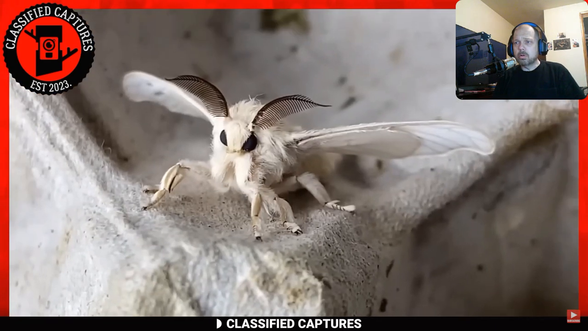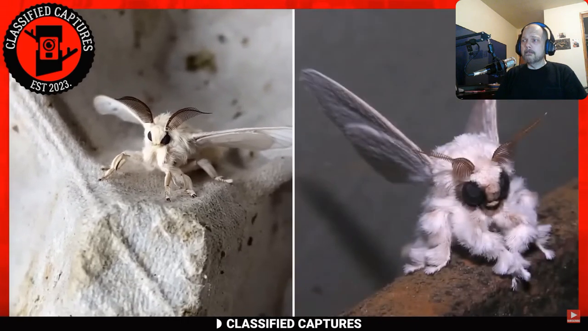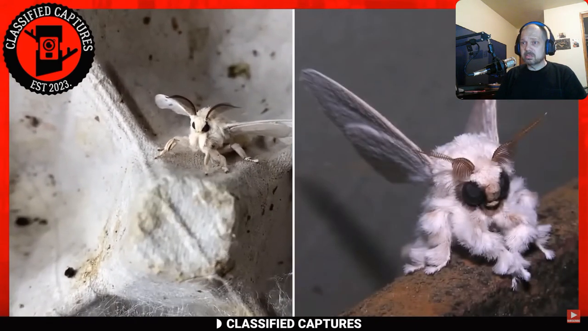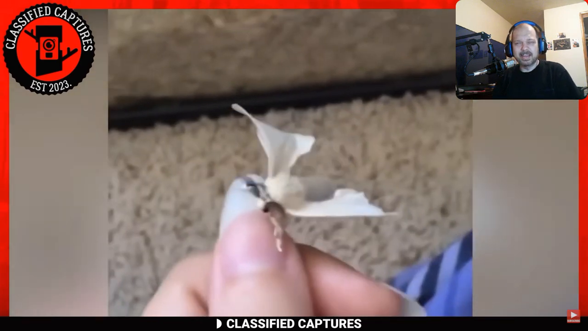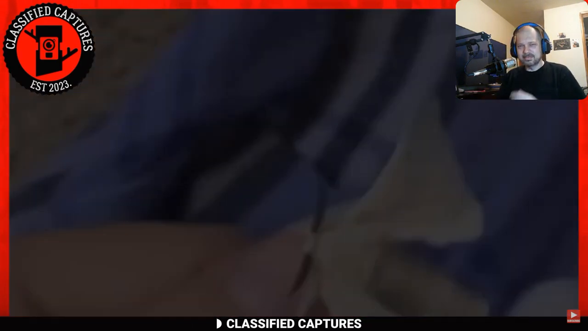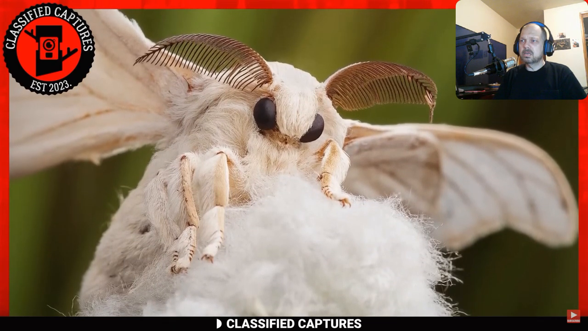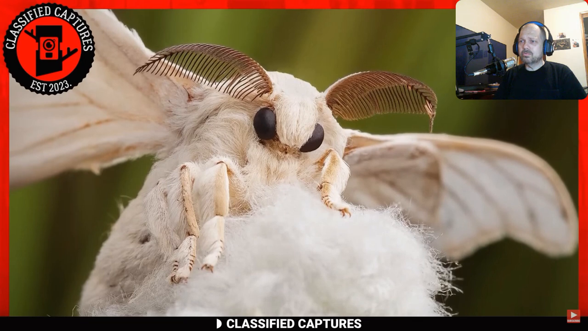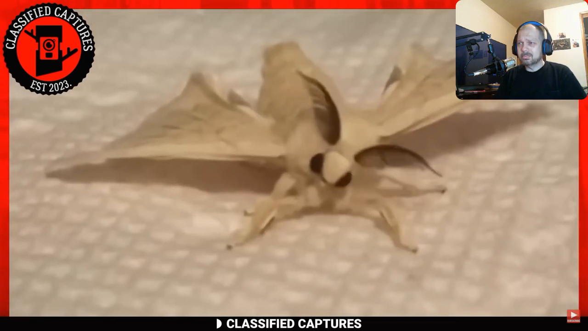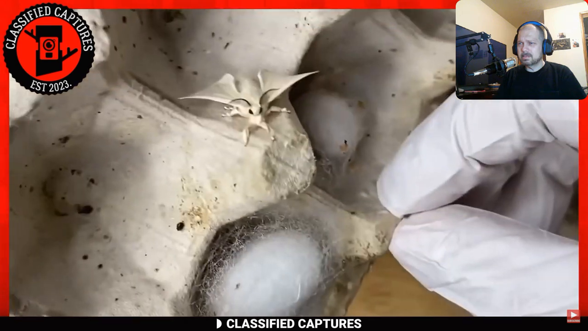The Venezuelan poodle moth, despite its monstrous appearance, is a creature of nature, fascinating in its own right. It's a moth with white coloring, with wings adorned with feathery structures that set it apart from its kin. Its unique physical traits captivate the imagination and have garnered attention among enthusiasts and researchers alike. But do not be deceived, for this creature is not a monster, but a wondrous product of evolution.